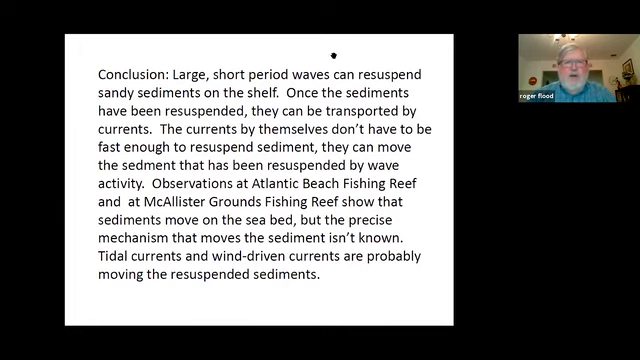So it looks like from what we see there, these larger waves and shorter period waves, which give you a higher velocity near the bed, have been resuspending these sandy sediments, and once they've been resuspended, then if there's some movement in the water, it can move the sediments in some directions.